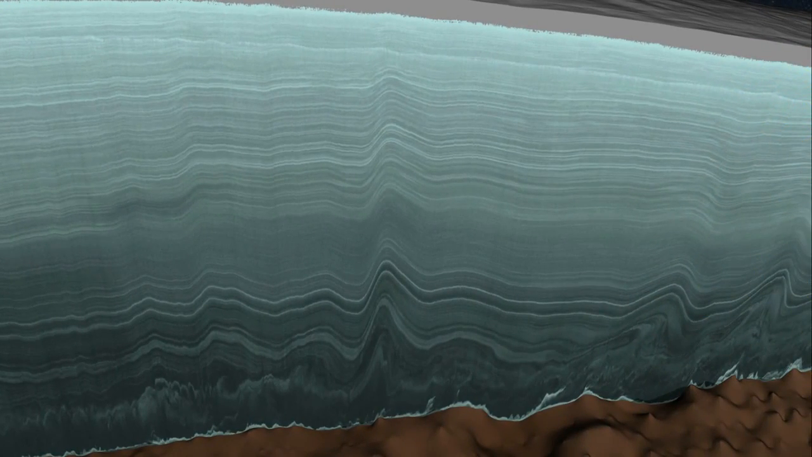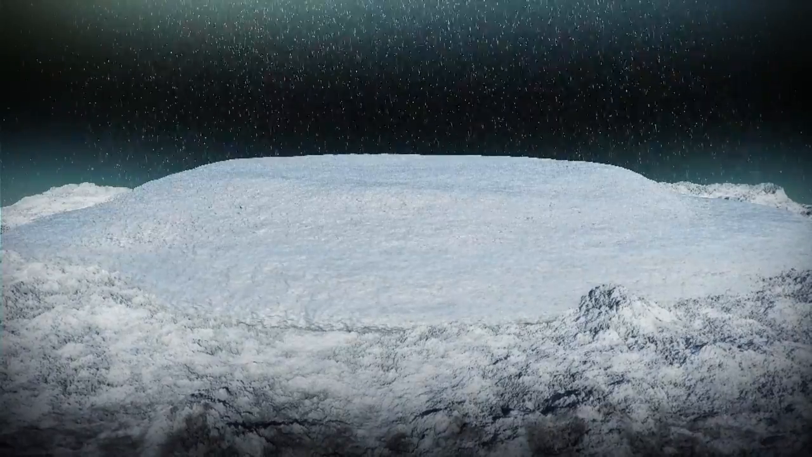When we look inside an ice sheet, we can see distinct layers formed by thousands of years of snowfall. As snow accumulates, these layers get progressively compacted into ice, which then flows under its own weight.